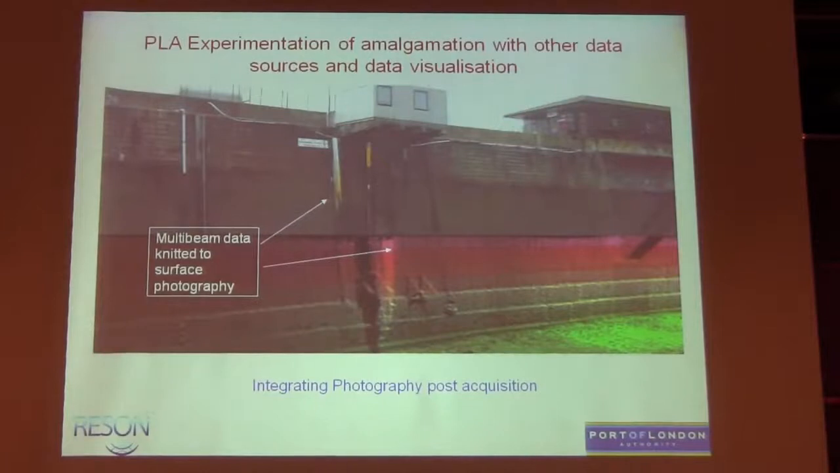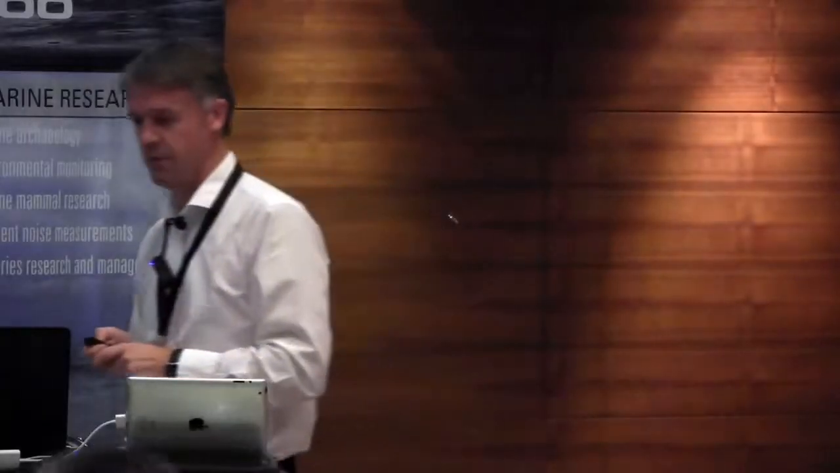And this image was extracted from that, which I still think is a really powerful multi-beam image from back then. Again, talking about integrating different sorts of data sets. That's just a standard photographic image. And we're picking up, this is a bracket that's about 100 mil across. Again, picking up some very good resolution on a tide station there. So we were getting very good results.